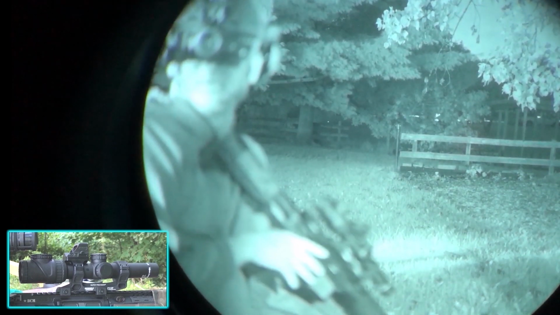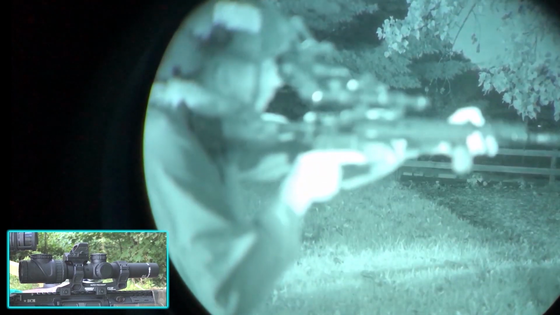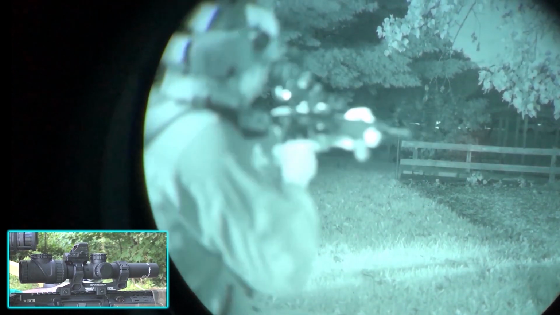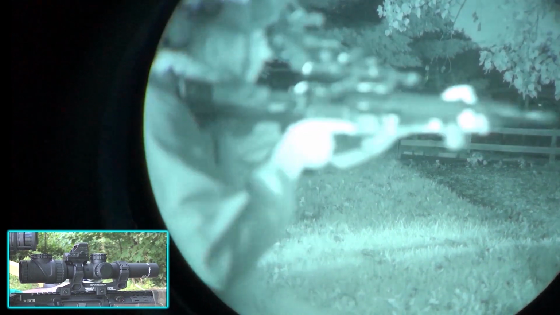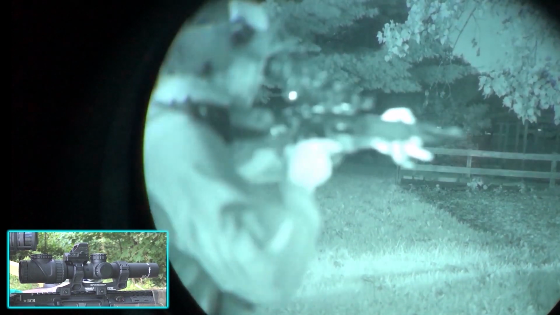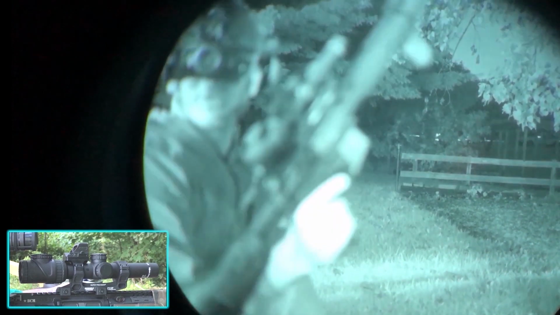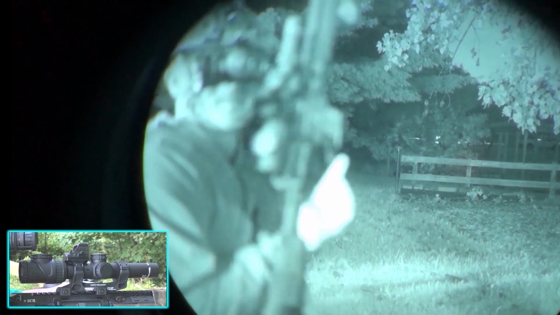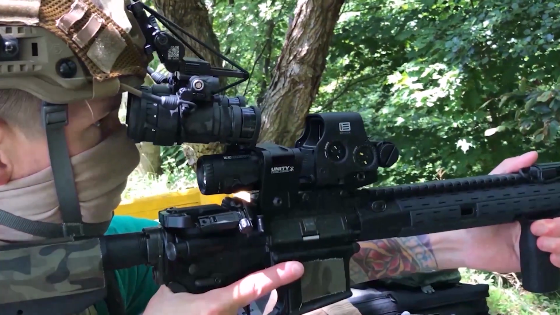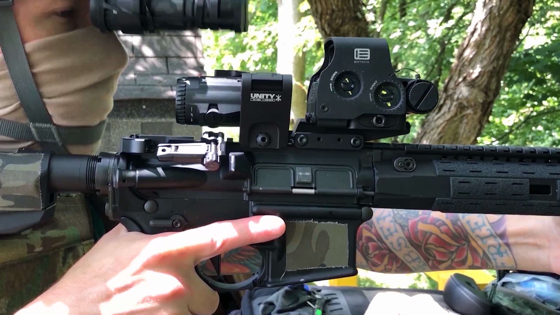Hey, I'll tell you what, that's not that bad. I'll do it again, watch. That's perfect. There's nothing obstructing my view. I could take a shot clear across this property. With a little bit of splash from external lighting, there's some weird spots, but all in all, that's totally usable. There you go, PVS-7 people. High top-mounted centerline RMR.